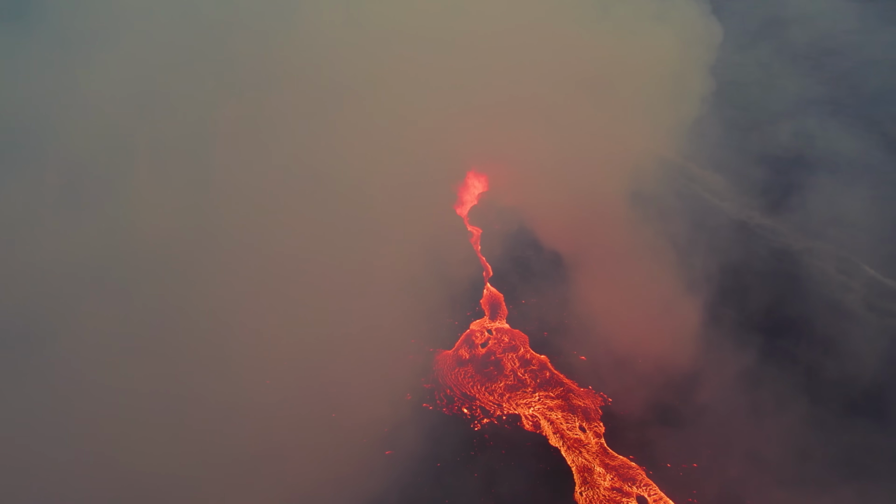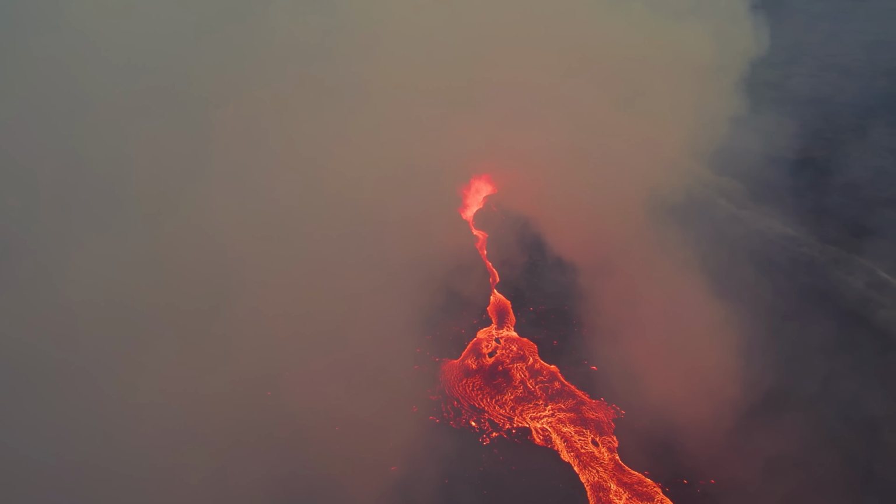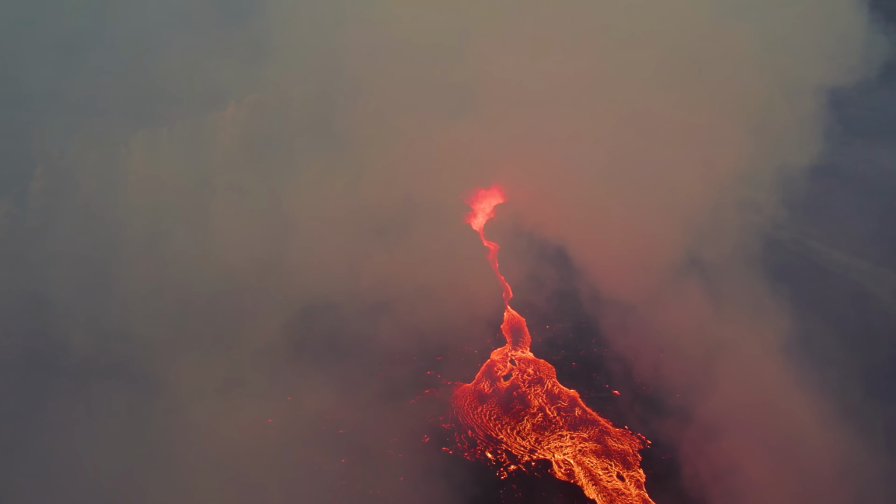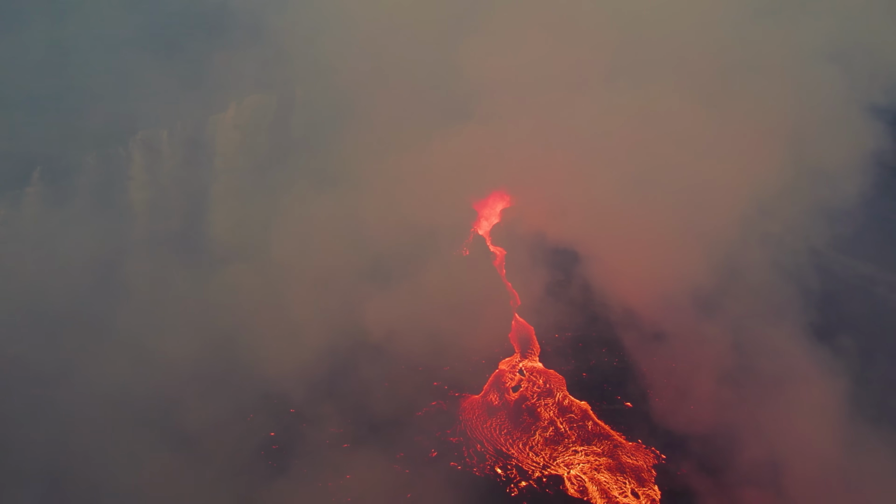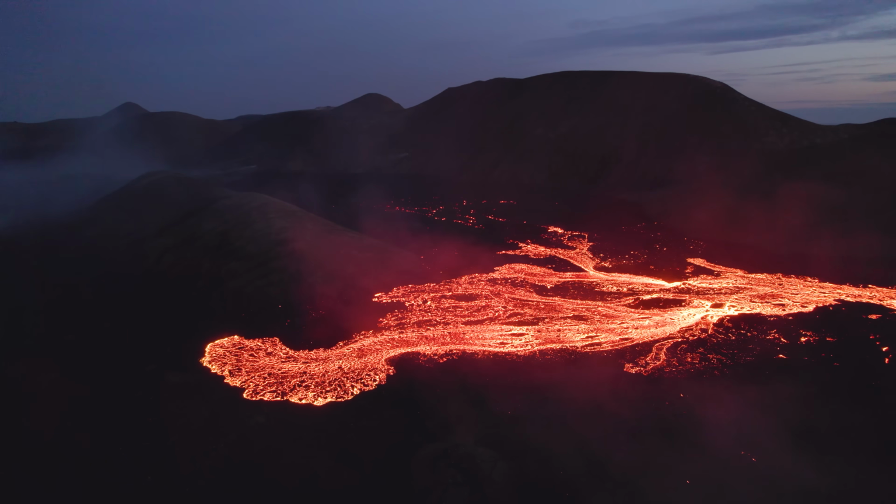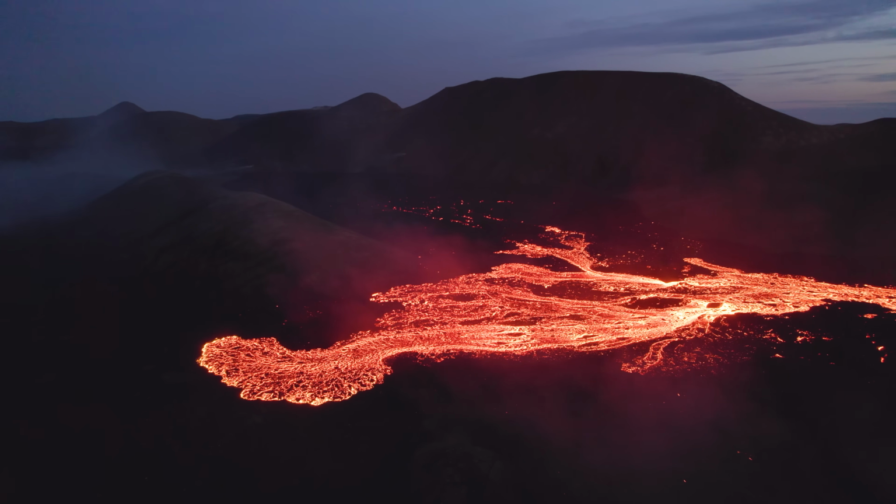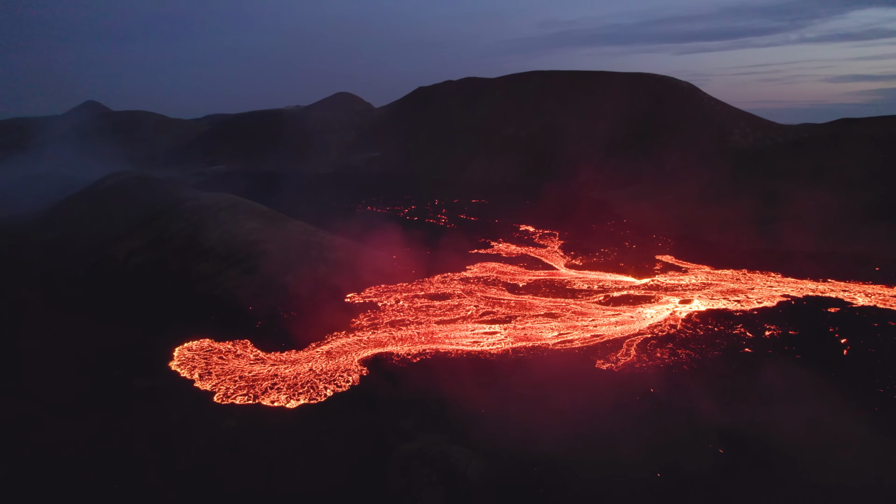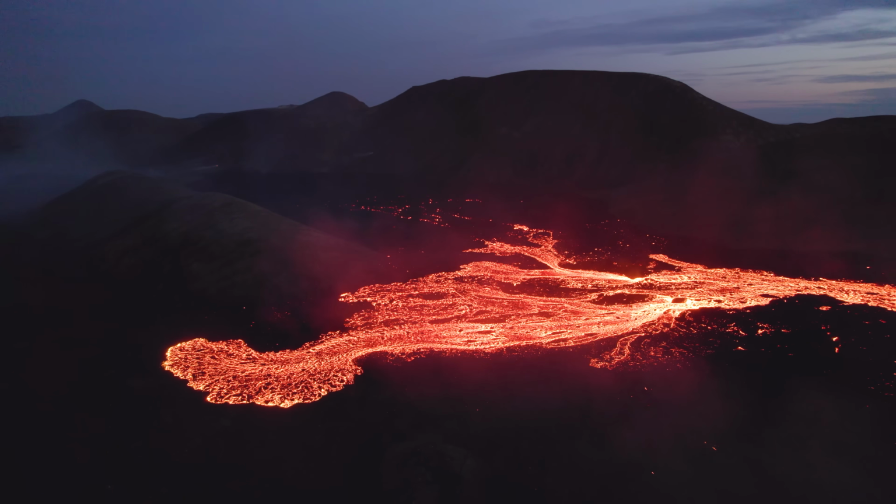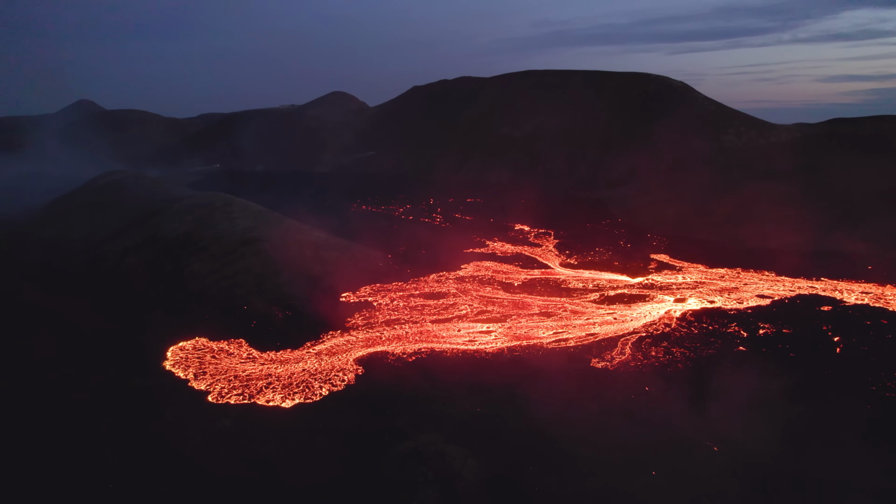So I got my 3 flights with the DJI drone, and as I expected, some good moves, some mistakes, and some focus problems, which is very rare. But I had that problem also during the eruption in 2022. But most importantly, I came back with what I wanted to be on a memory card, more or less. And then it was time to fly the thermal drone.